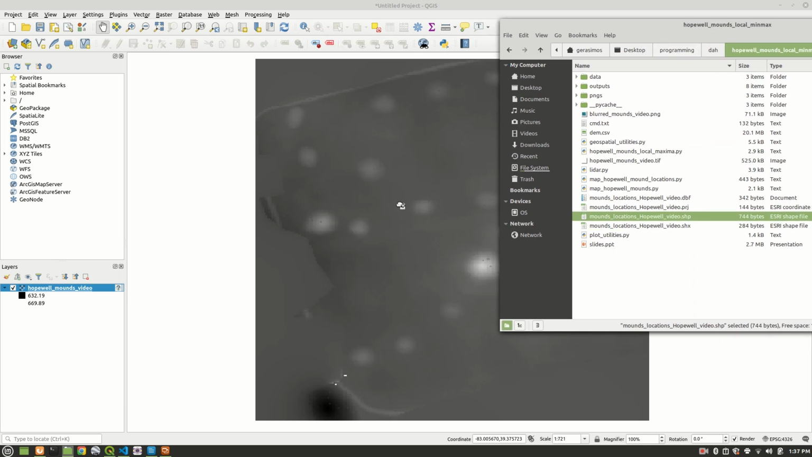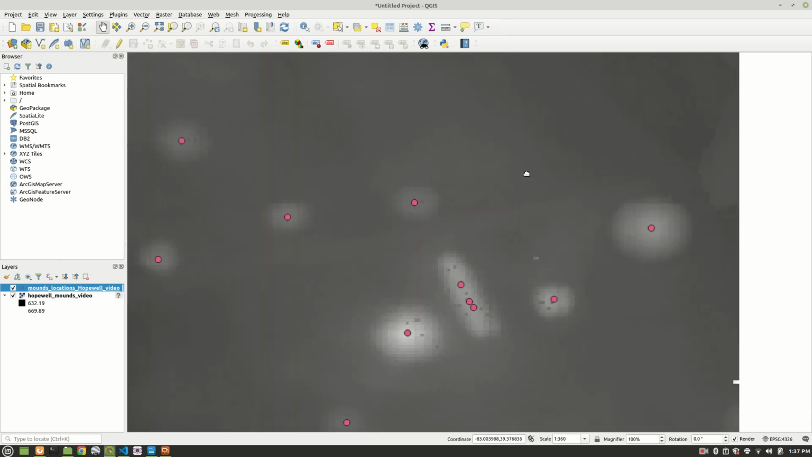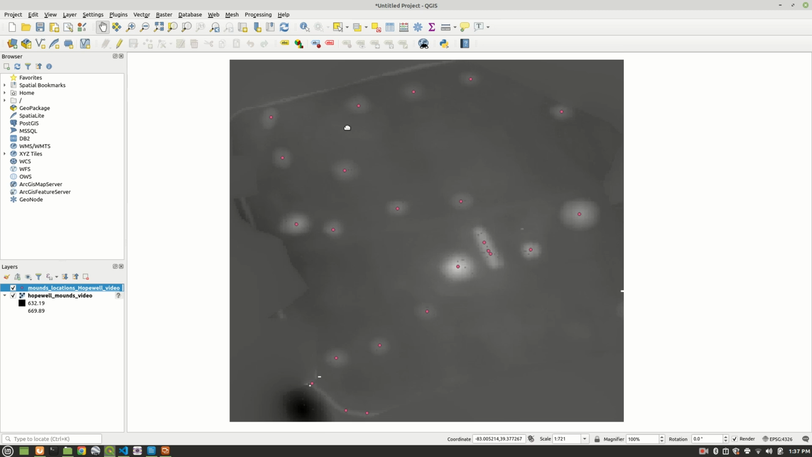I can just drag it in. It's a shapefile, and actually, this doesn't look too bad. It's kind of hard to see, but the points that were mapped here are these little pink dots that you see. So we had the GeoTIFF open from earlier, and we had the shapefile here mapping the mounds.